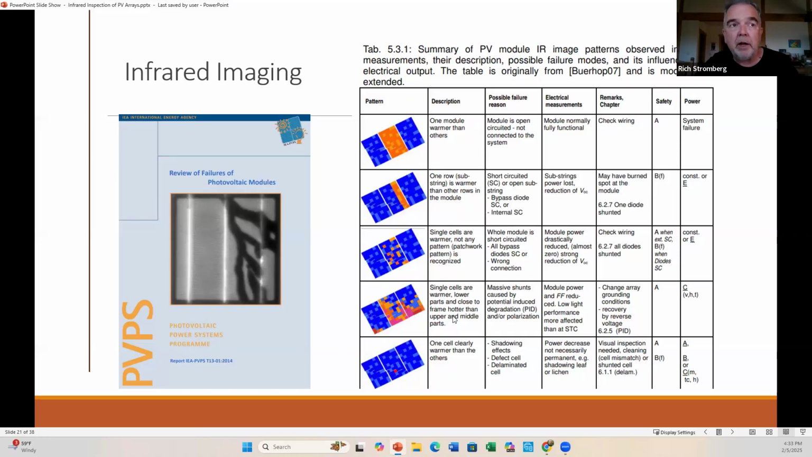There's another kind of PID where, if you have sodium contamination in the edge seal that goes around the glass in the frame, that can also cause a potential difference. Sodium travels through silicon very easily. It's a contaminant. It adds extra charge, and you'd also see something like this. And then I mentioned one hot cell would look like this.